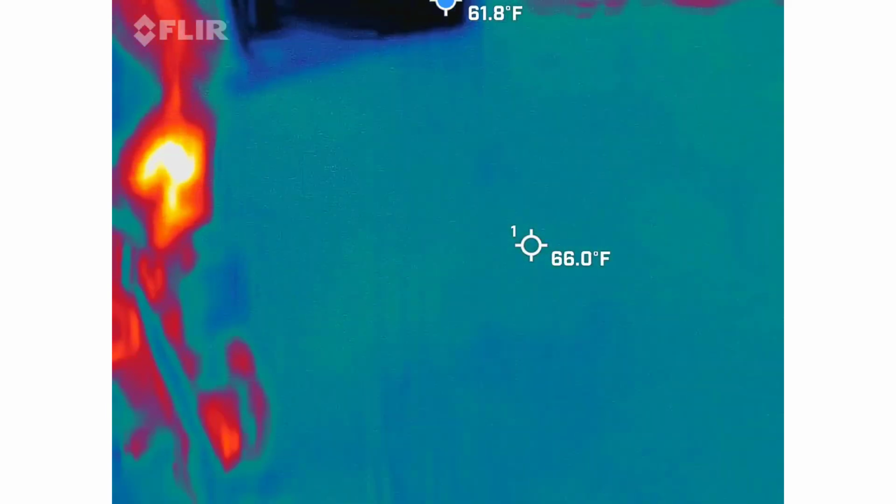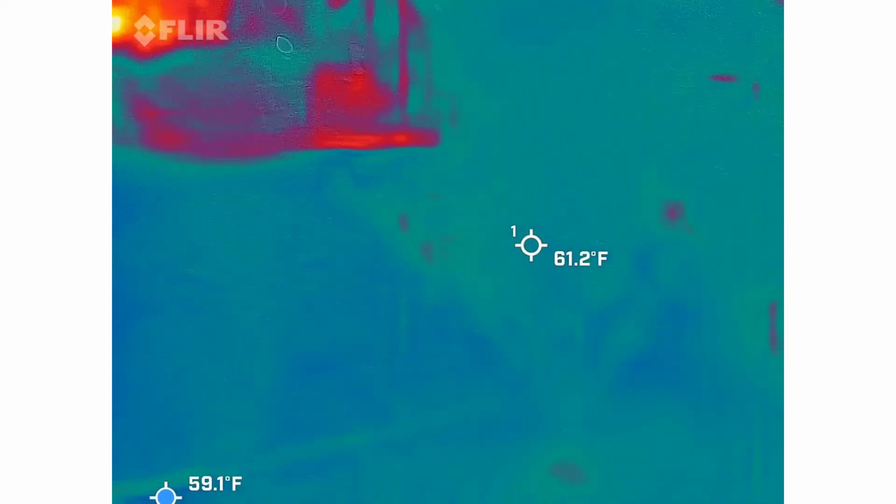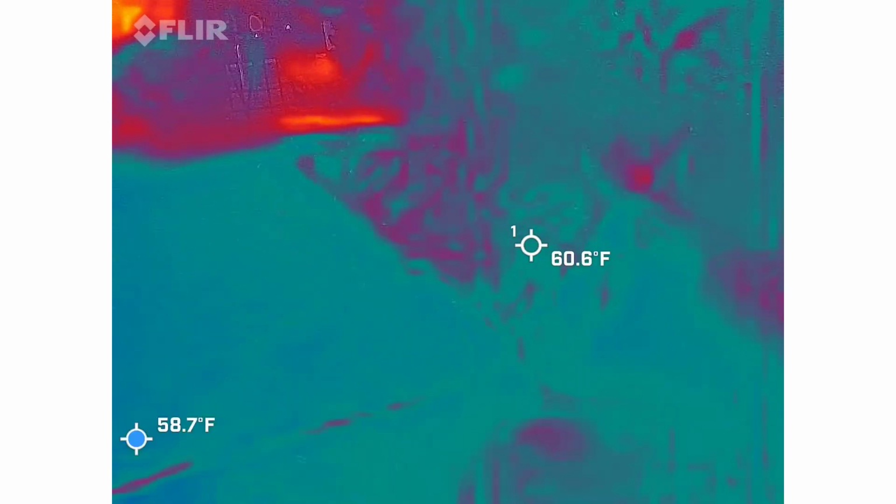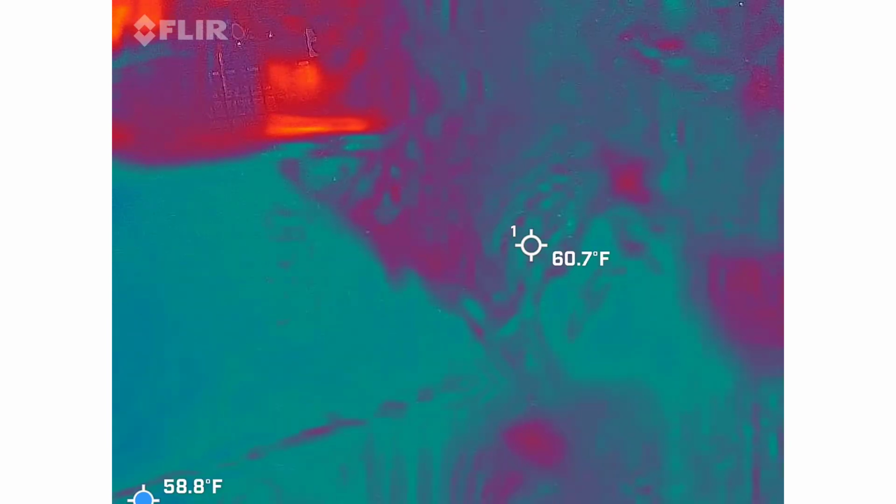See, you guys are getting better at this. Straighten back. Close the rods if you're okay with us being here.